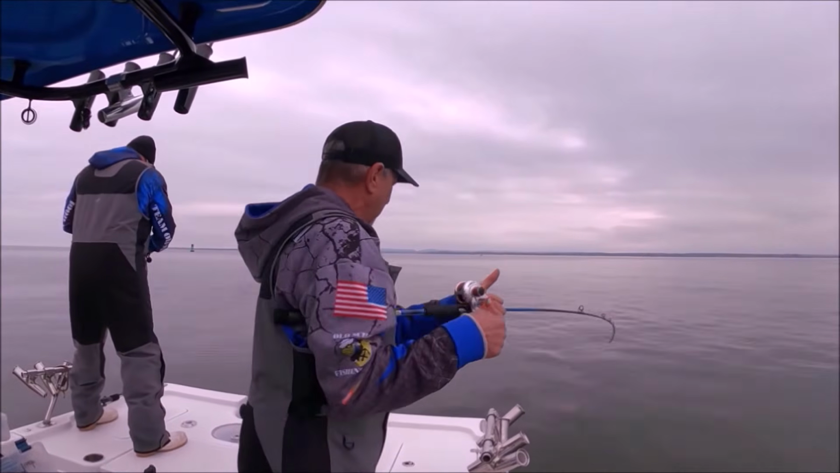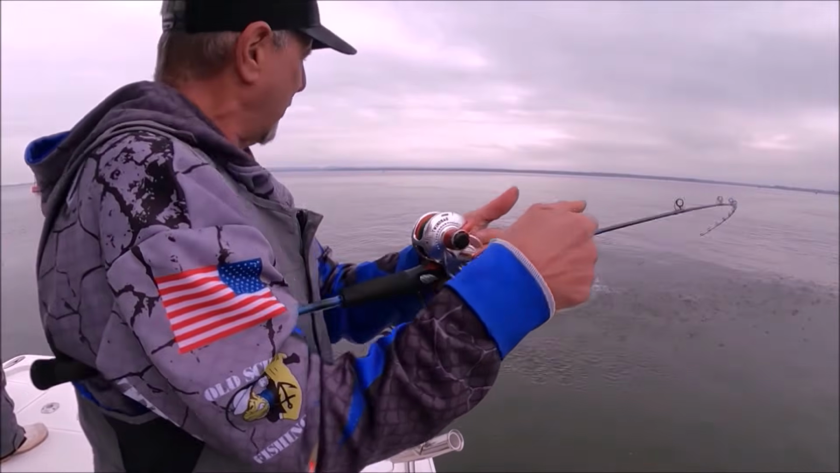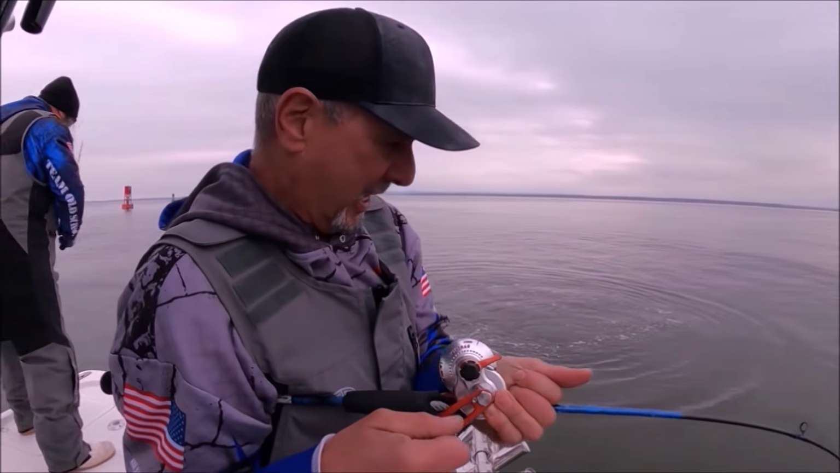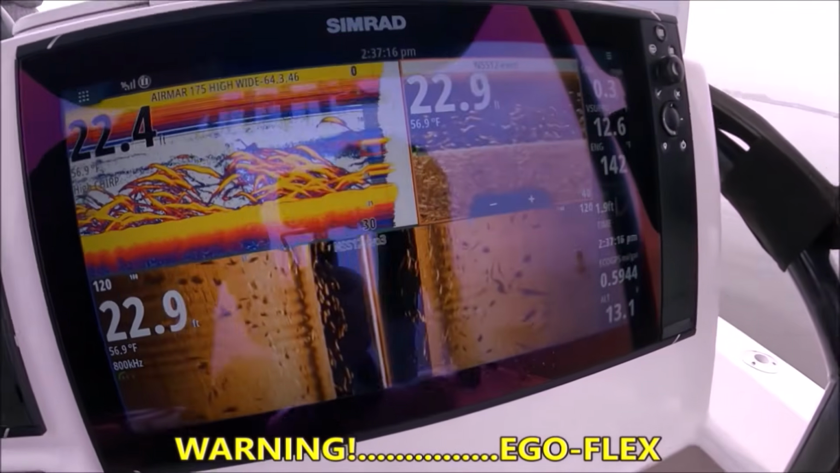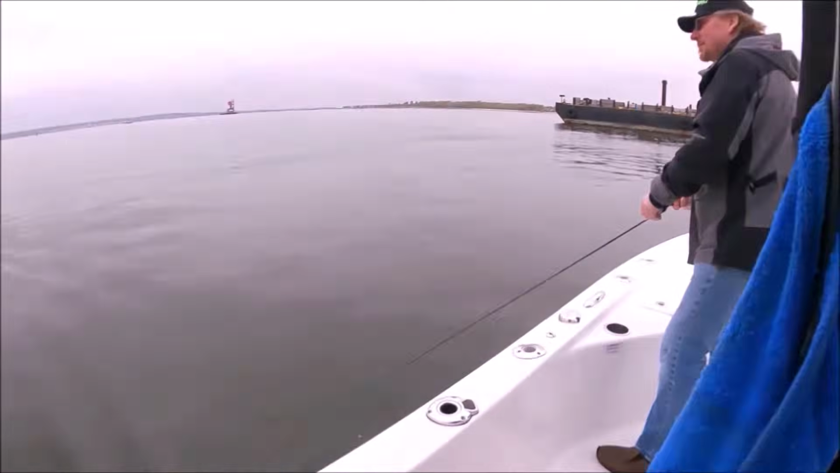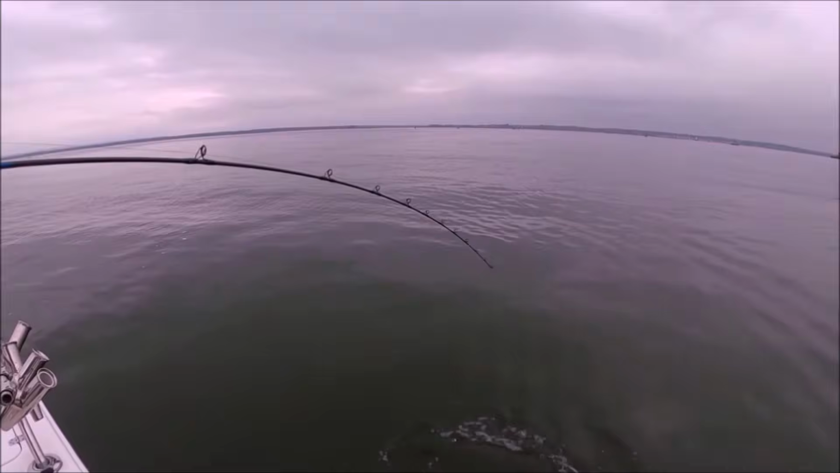Just look at the size of this horse. Old school vertical. So how long have we been out here? That's 37 seconds. Stopped the boat 30 seconds. No joke. Hate to brag, but we will brag. That's crazy, guys. Look at the size of this horse, Cap. Don't go past... Cap, look at him.